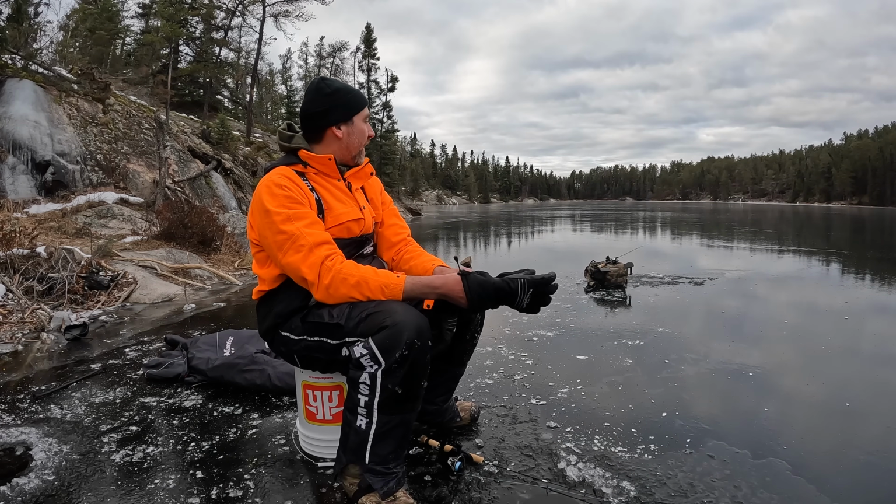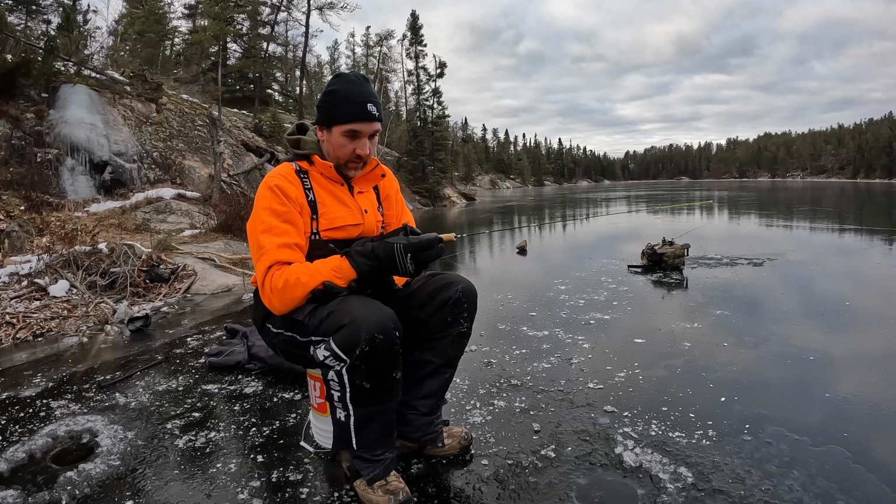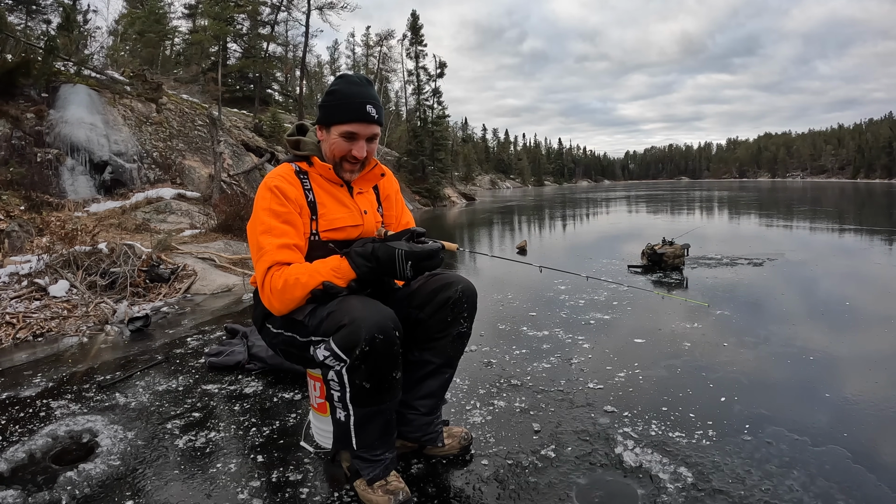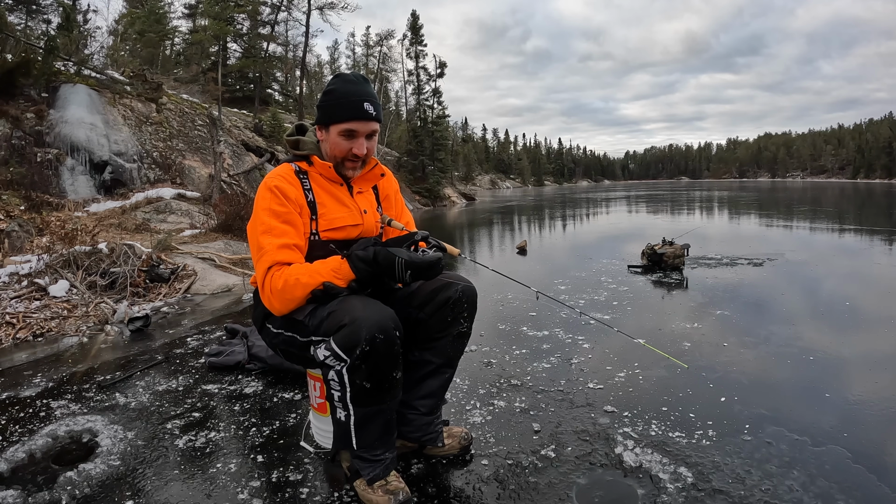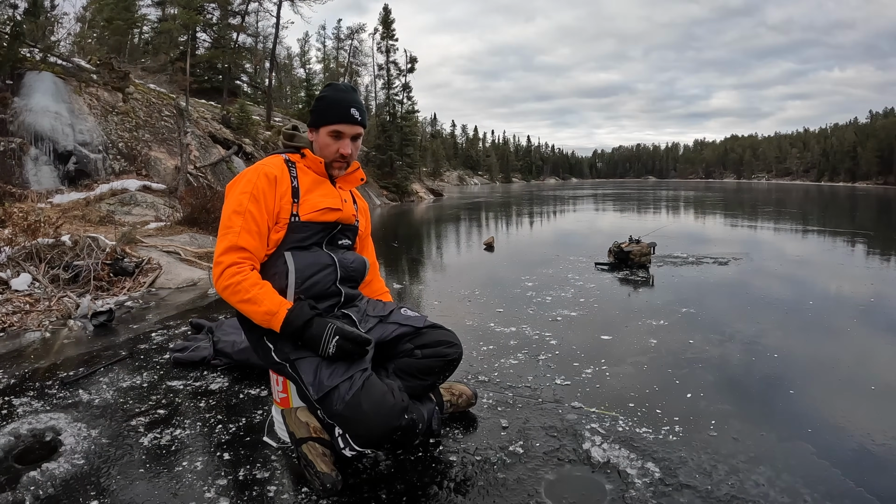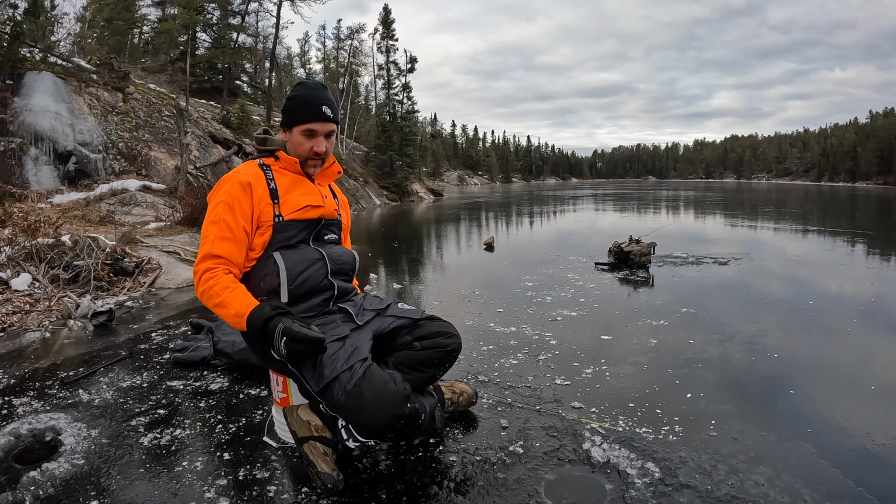Why not sit on a pail for old time's sake? I hate waiting. I know I said I wasn't gonna move, but if I don't see a fish in, I don't know, 5 minutes, I'm gonna move. Watch my poles for me.